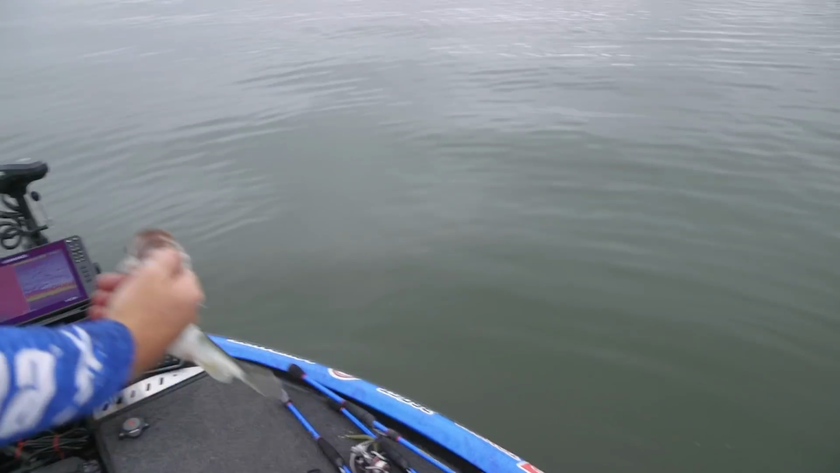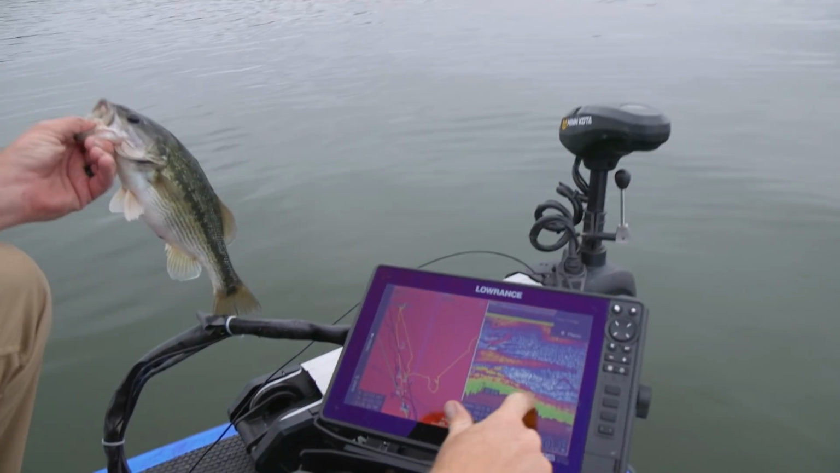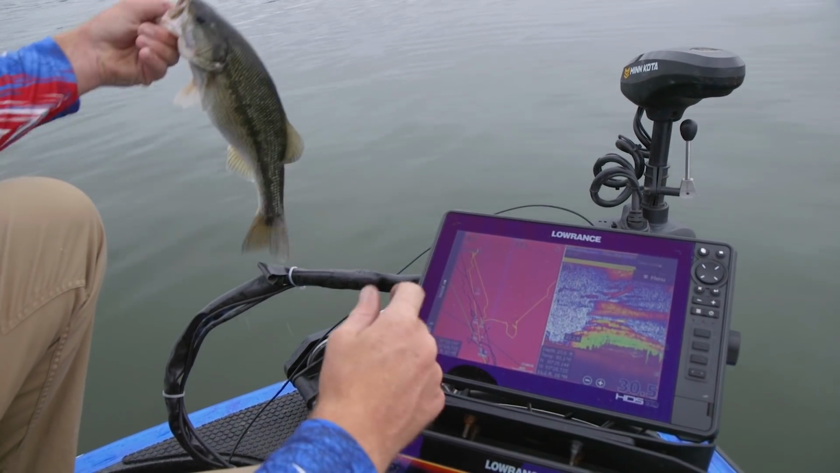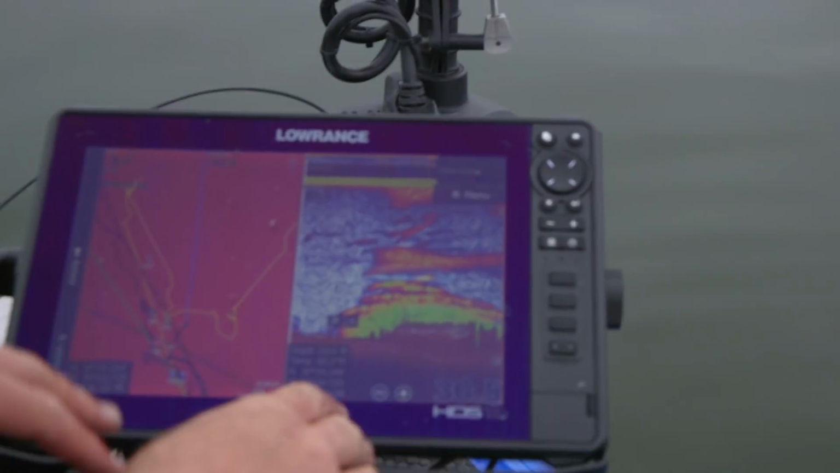Now I'll show you real quick, going back to show you exactly what was going on. So I made several casts there. There is the group of fish right there. They're on top of that rock, the rock that you guys saw on the down scan. Let me let this fish go real quick though first. Okay, so back to the screen.